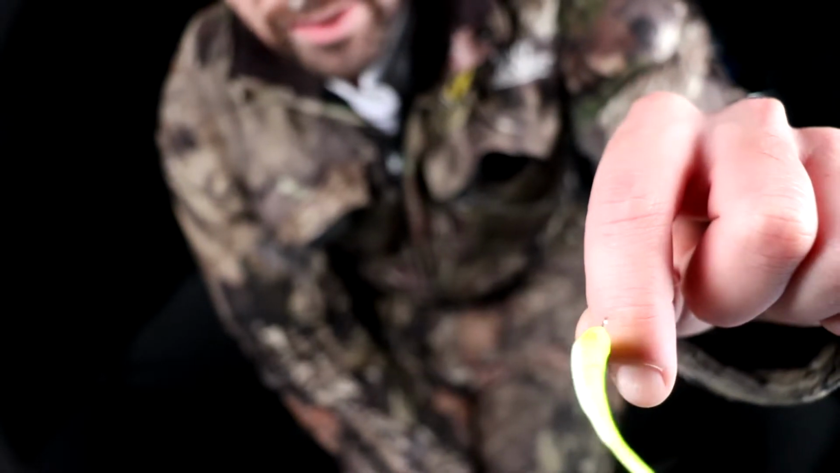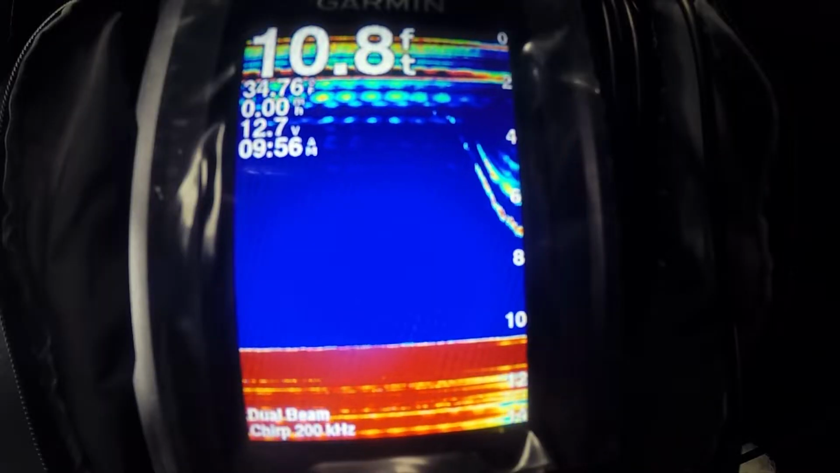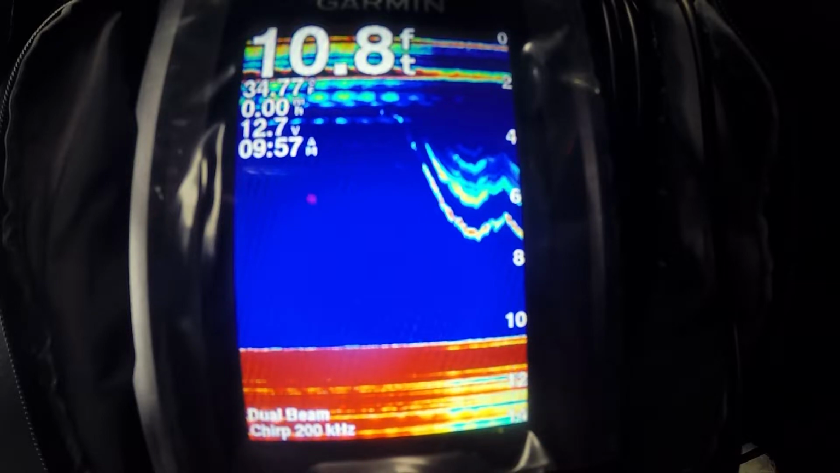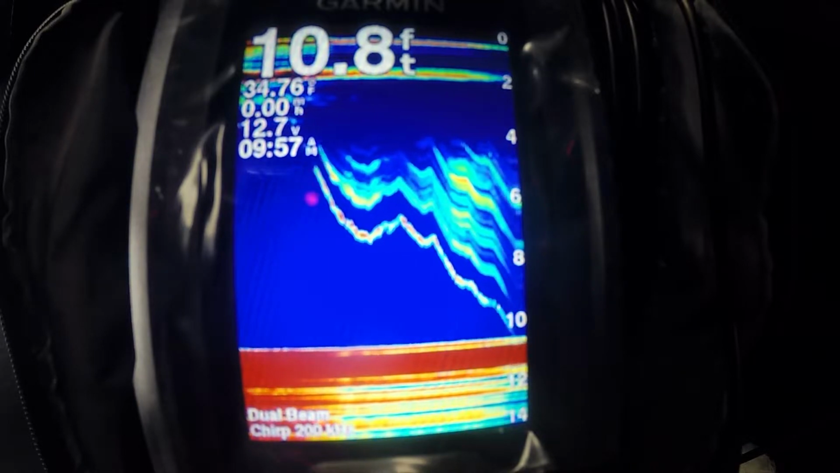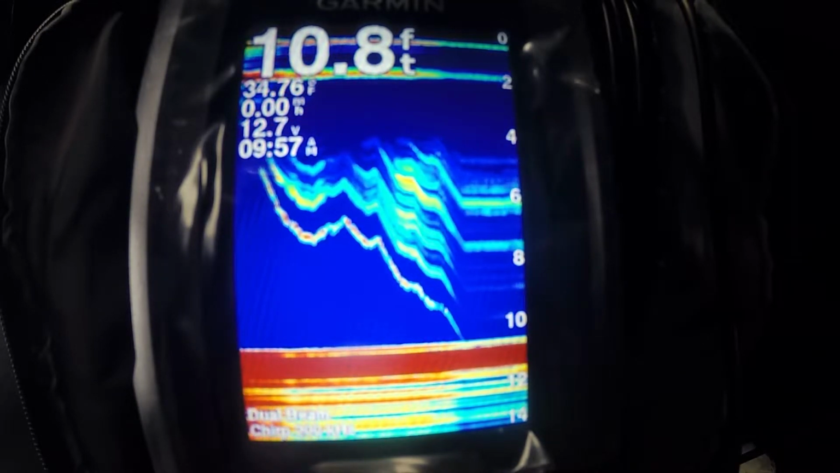Now that's the idea today. Catching some pickerel would be nice. Catching smallmouth would be even better. But we're gonna drop it down. I'm fishing about 11 feet, according to my Garmin here. It looks like I'm already getting a little bit of interest in my chartreuse minnow. I just dropped it down there.